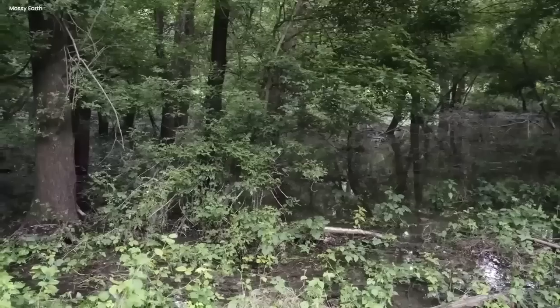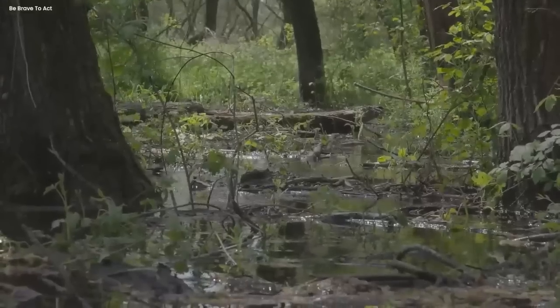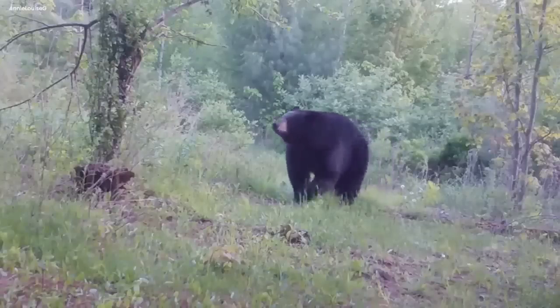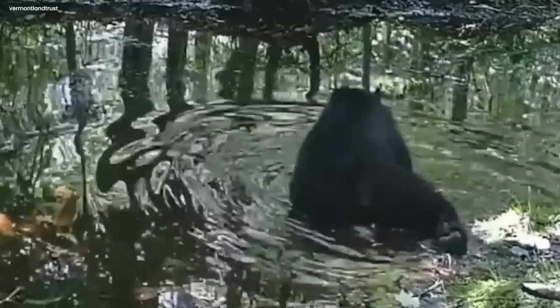In the middle of the day, when the rain turned ponds into a kind of natural spa, something amazing happened. A big, shiny black bear showed up on a camera in the daytime, and it was really something special. This bear was larger than life and decided to take a dip in the water.